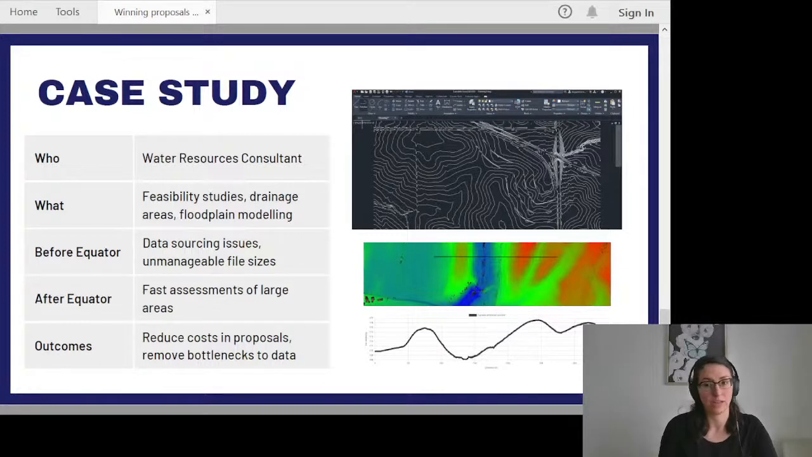But in general, they're not held up by that initial bottleneck of having to source a massive volume of data before getting to the real work. And they can take off running from that first moment.